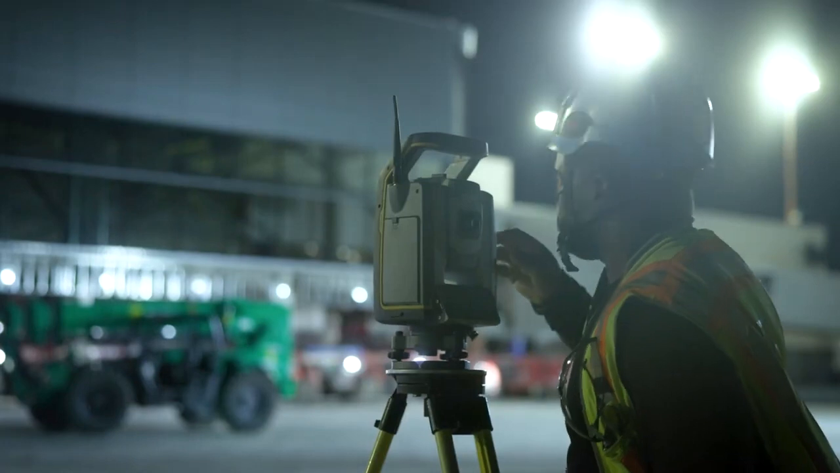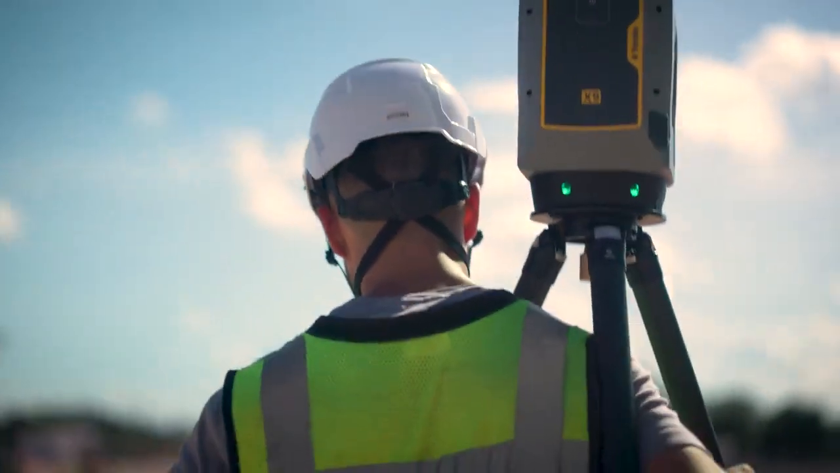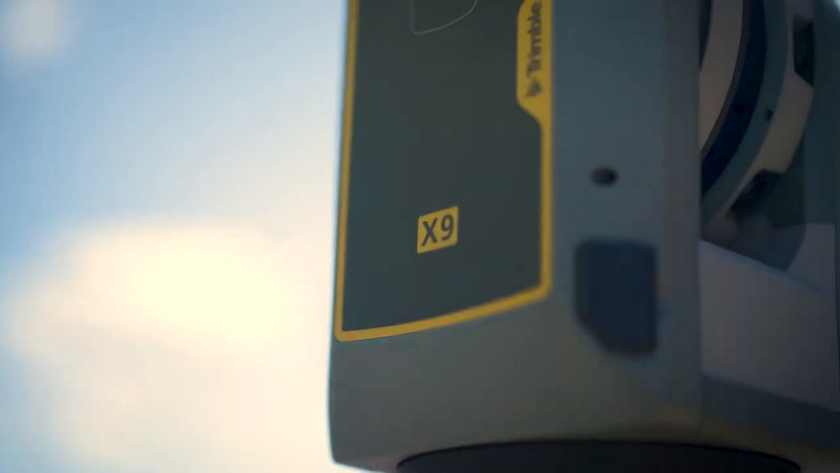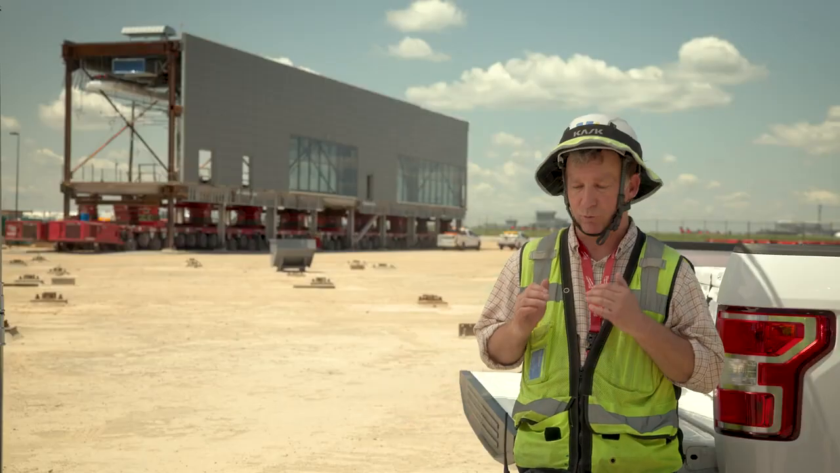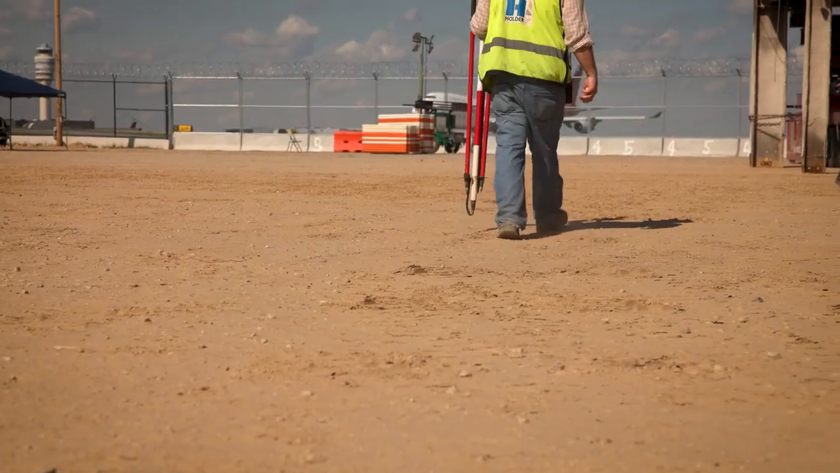We have to know we're right before we have to be right. And that's part of why we chose the Trimble X9 scanner. I can analyze it, know I'm good right there in the field and be able to give my subcontractors good feedback right away. Having the Trimble equipment, I know it's gonna be reliable. I'm gonna get the same answer every single time.